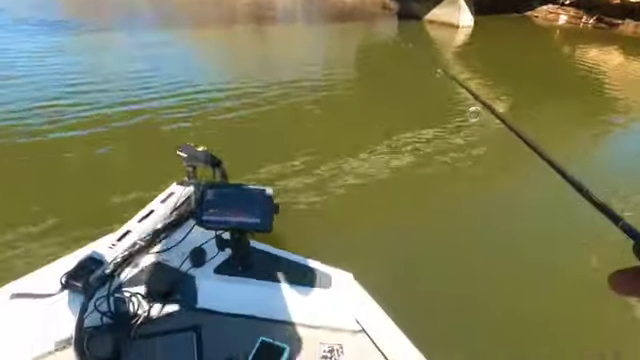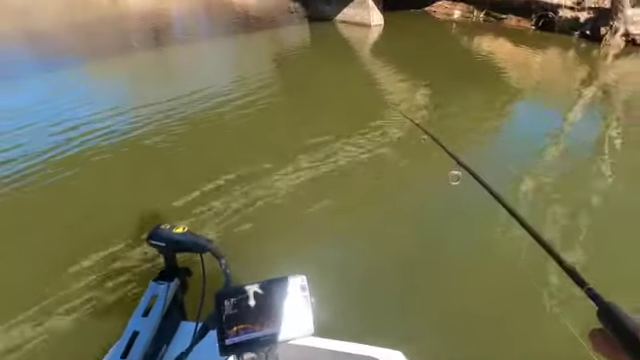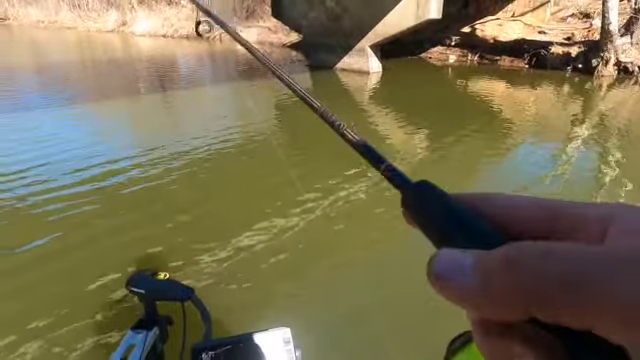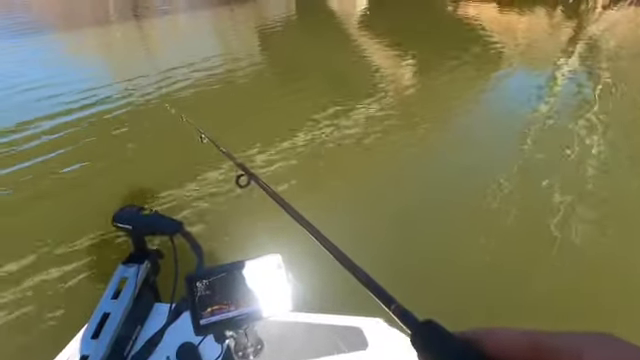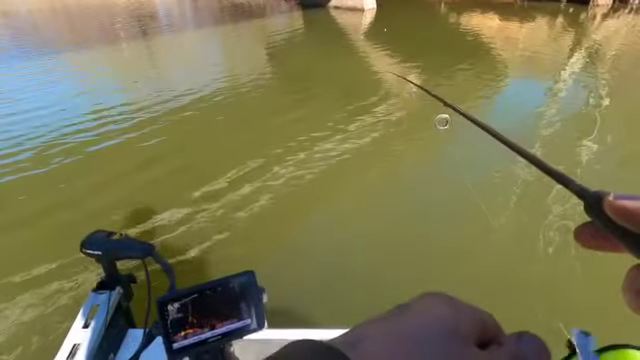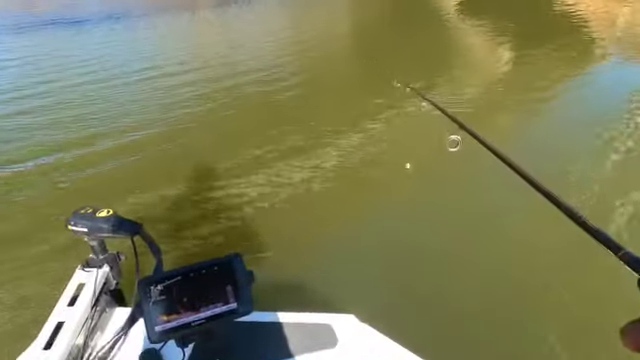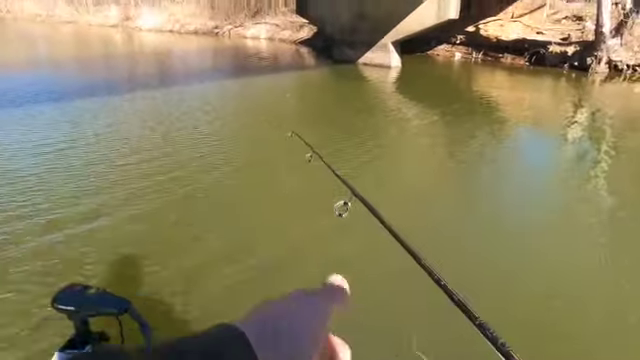Alright, we're back over there in them. They're staying right there. They ain't moved since I started casting on them. This video is going to kind of be all over the place. My bobber's upside down. Let's make sure we still got our bait on there. Yep. We'll throw it right there and let it drift back into that hole.